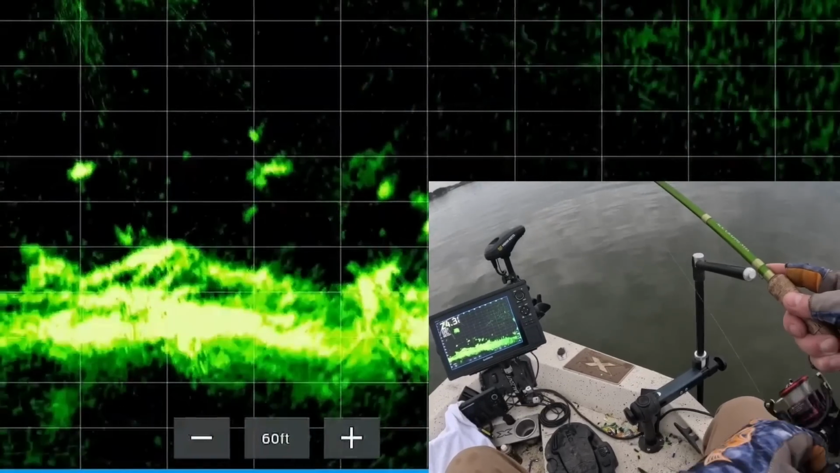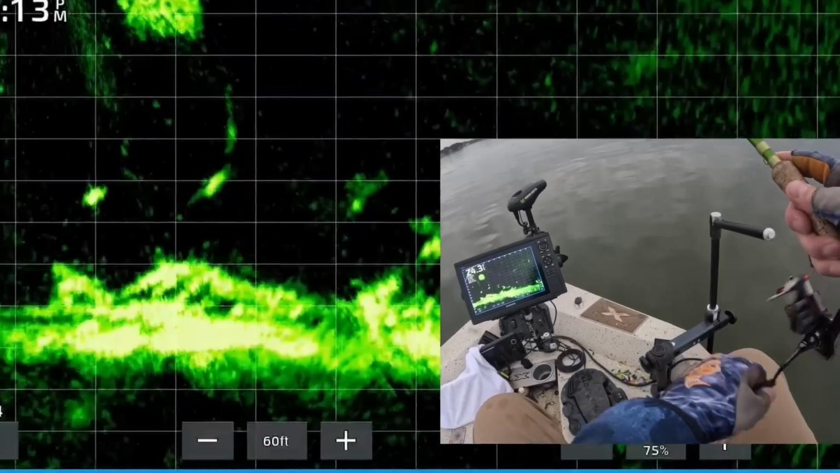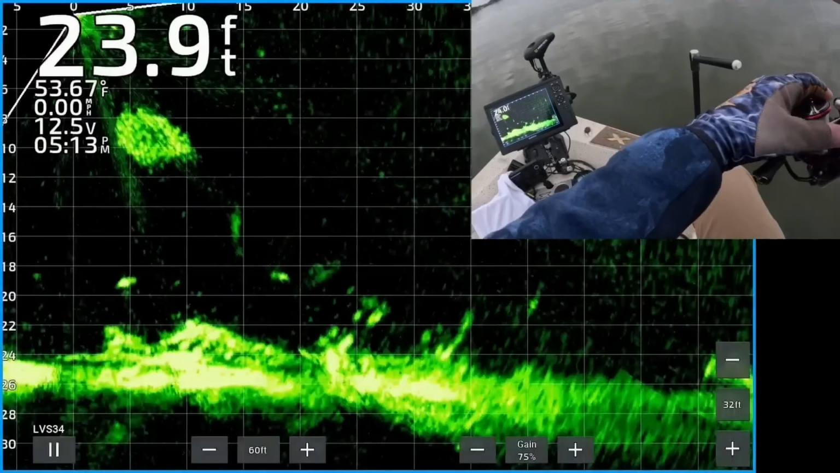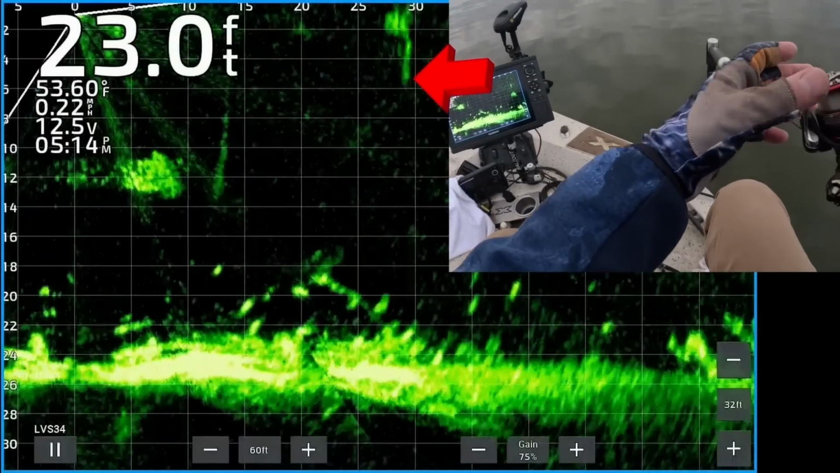He's turned. He's following it. He's about to eat it. Yes. Oh my goodness. Oh, but I missed it. Dang. Fish is kind of swimming off. Cast it right back out there again.